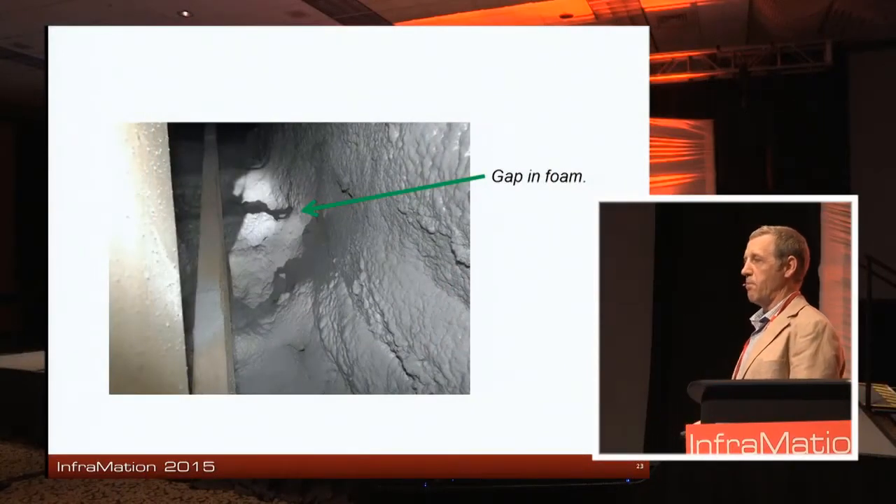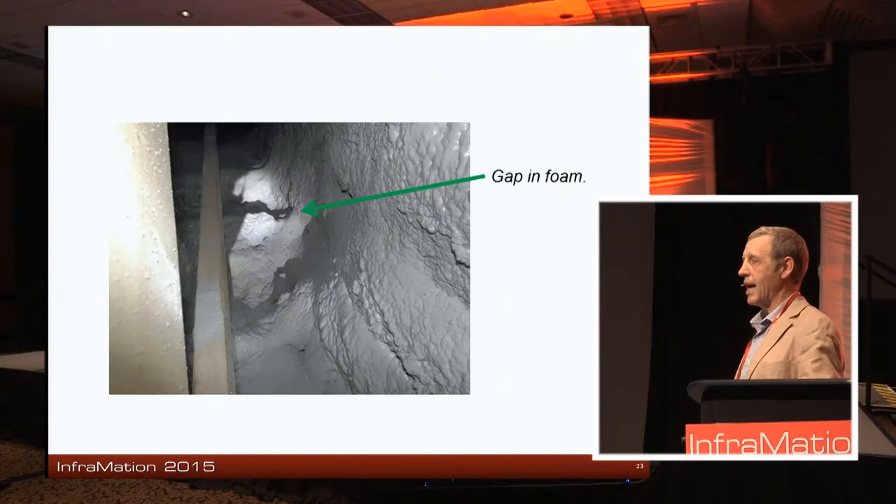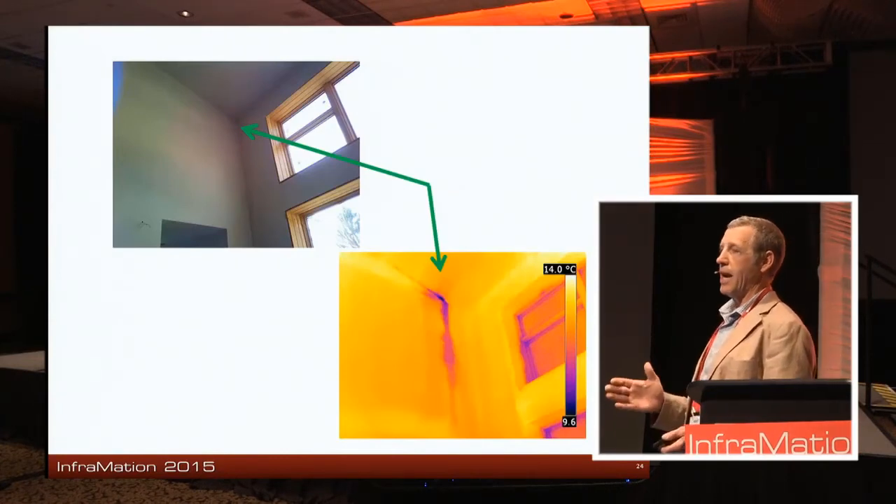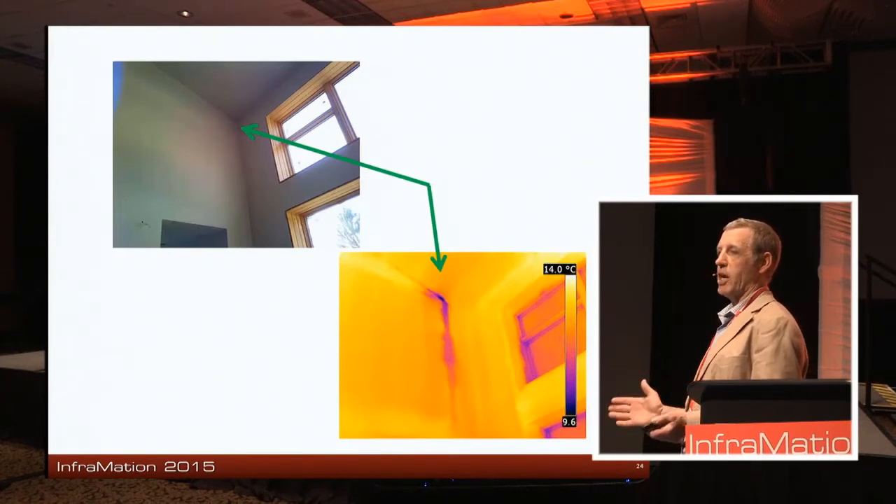So that's the gap in the foam, right in there. So I walked through the attic afterwards, and if you ever have a chance when you're doing these kind of projects to walk through during tear out or in an accessible attic like this, really good education. Right up in there. So you can't image unless the air that's coming in or out, if you reverse your fan, hits a solid object. You can't image air into air.